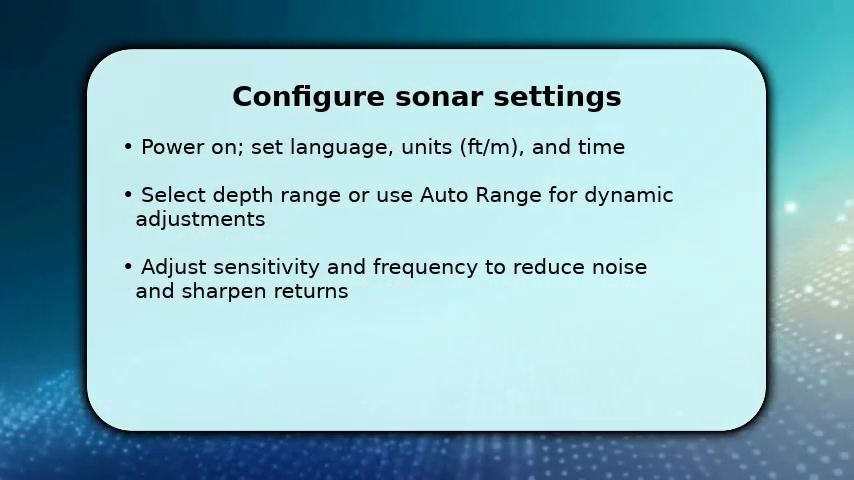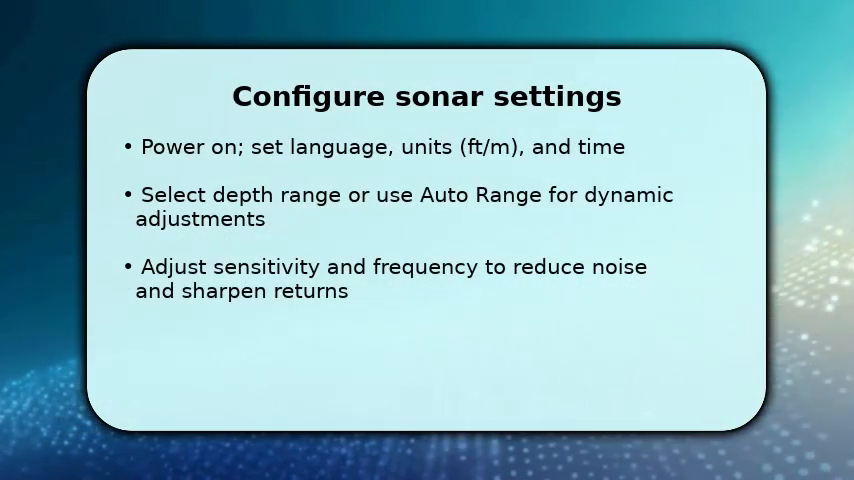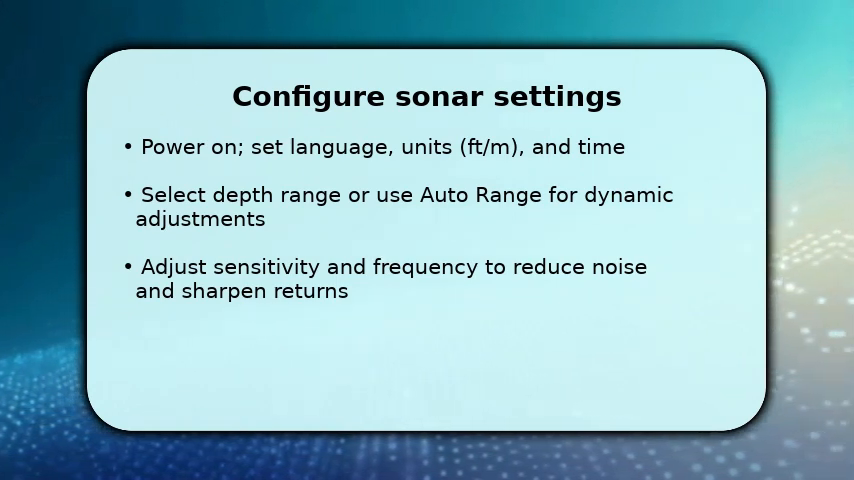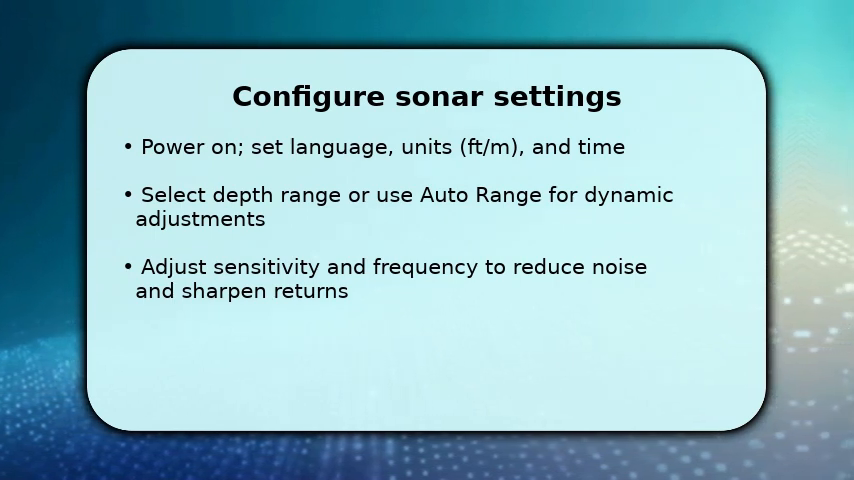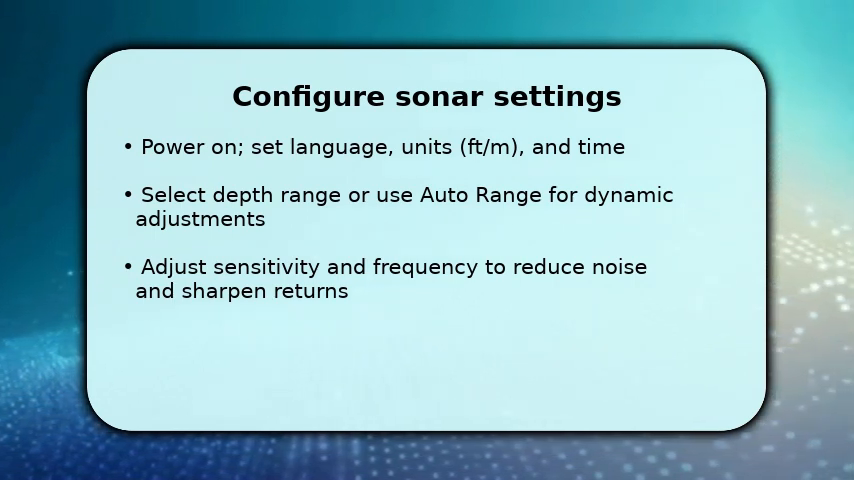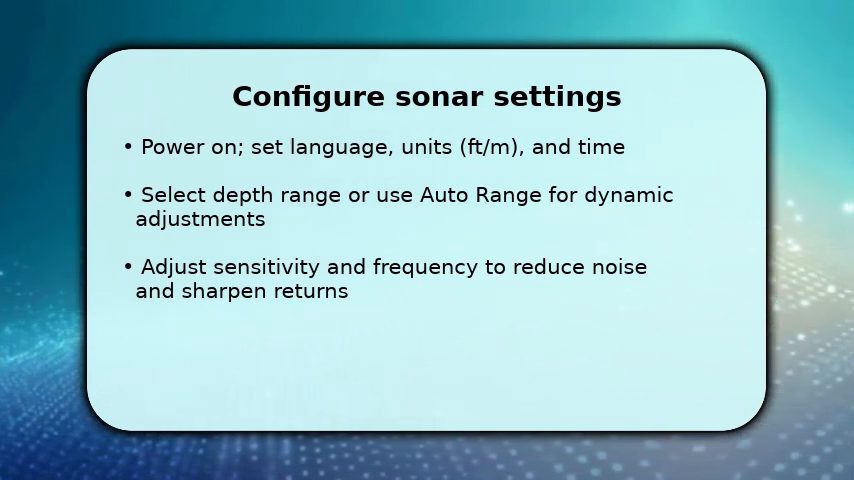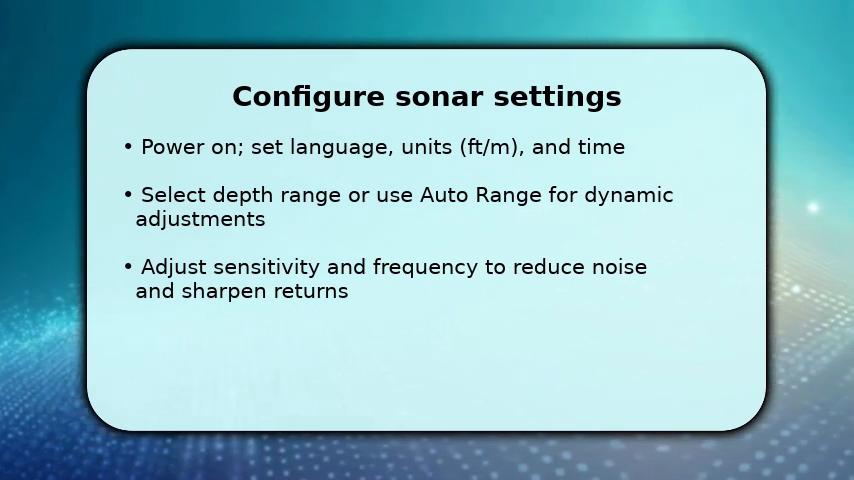You'll now configure sonar for accurate readings and less clutter. Power on and set language, units, and time to match your preferences. This matters for readings and logs. Then choose a fixed depth range or let auto range follow bottom changes. Auto range simplifies surveying when you move across structure.